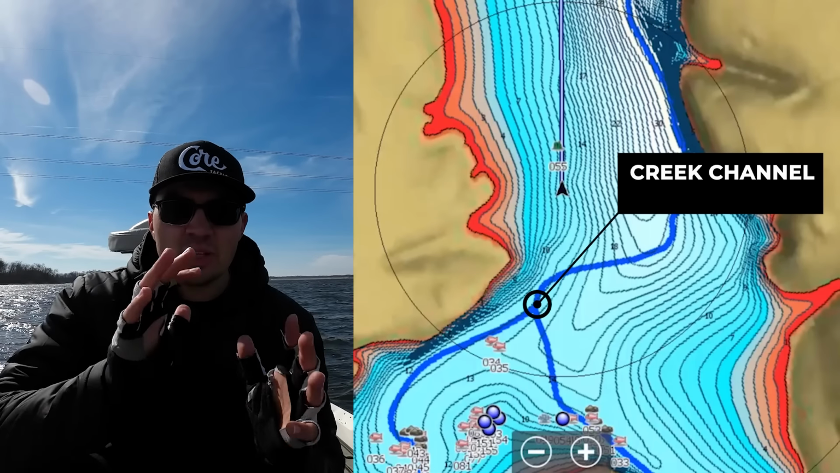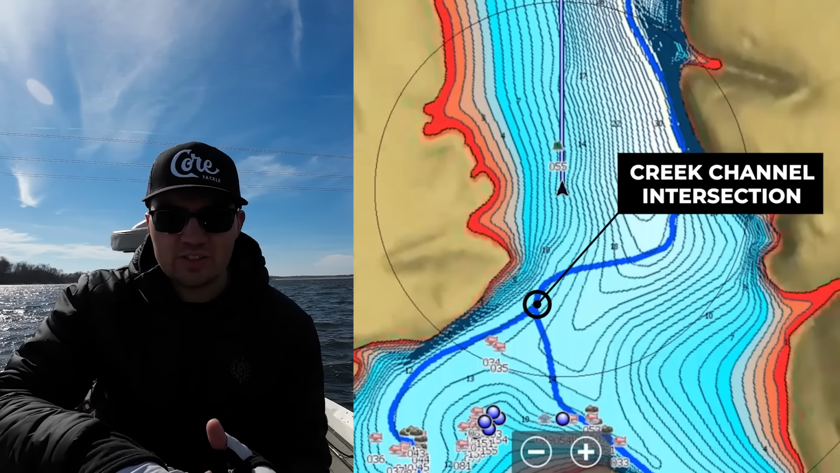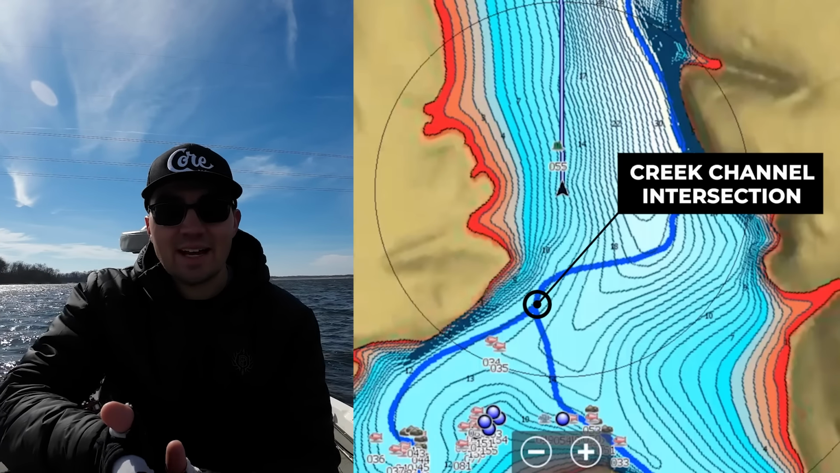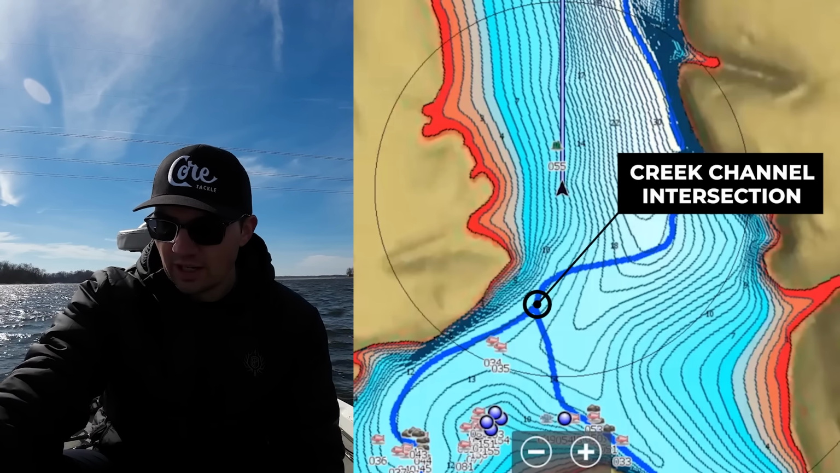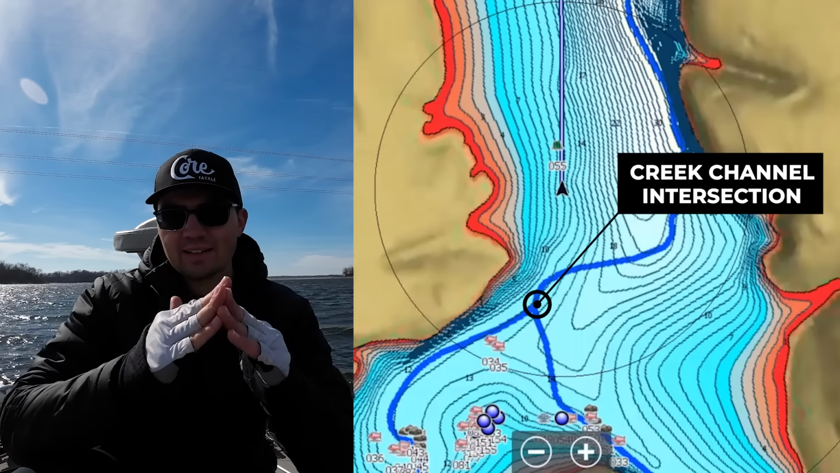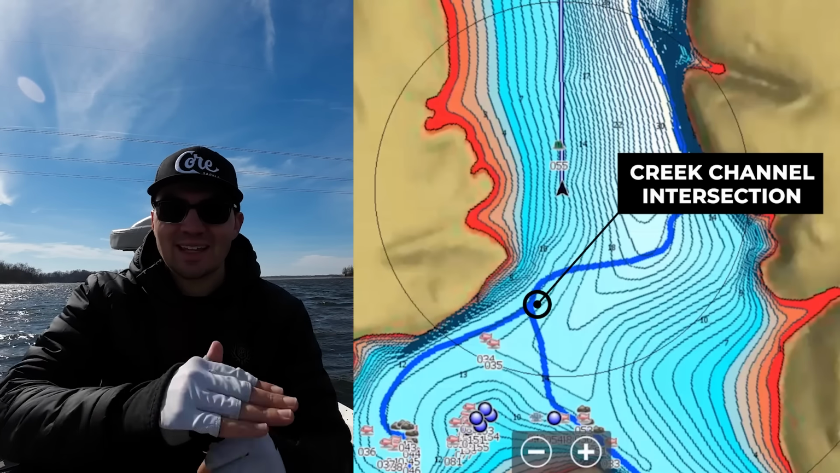So before I start fishing, let me show you where I'm at on the map here. Basically, we have a nice creek channel intersection, and a lot of these guys are not actually graphing with 2D sonar, down scan, side scan like I normally would when I'm trying to find fish offshore. Instead, they're using their contour line maps, basically just looking for channels and places where channels intersect. They want to find deep channels, shallow channels, any intersection in the channels that they can find.